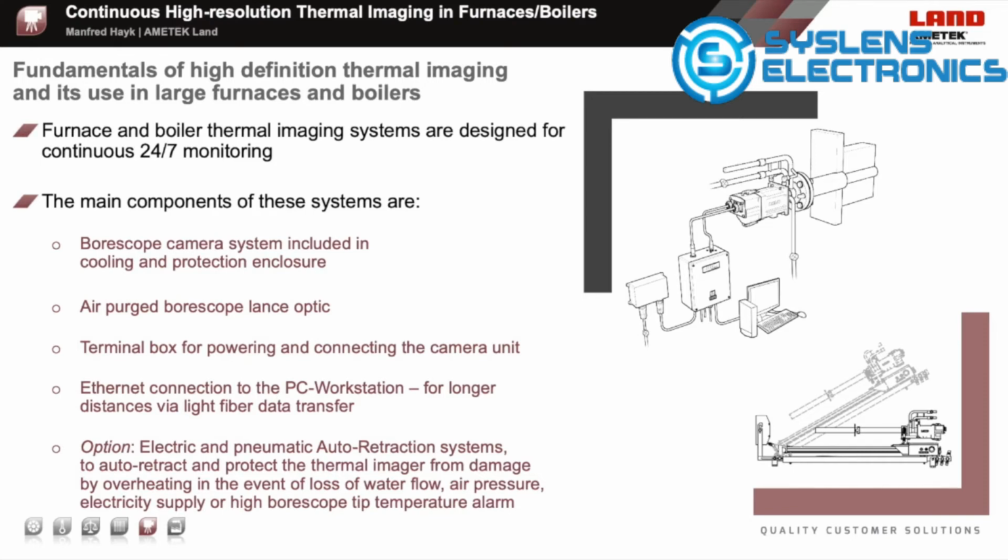Furnace camera systems are complete systems, consisting of a borescope camera system included in cooling and protection enclosures, the air-purged borescope lens optic, a terminal box for powering and connecting the camera unit, and the Ethernet connection to the PC workstation, for longer distances via fiber optic data transfer.